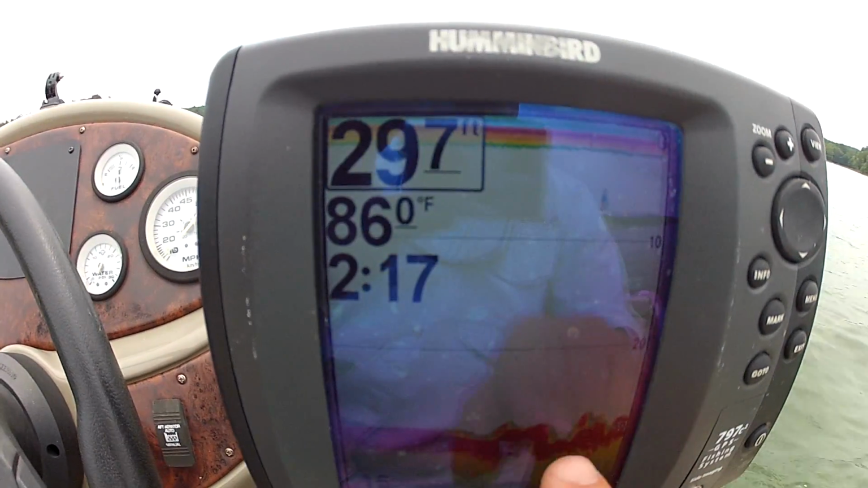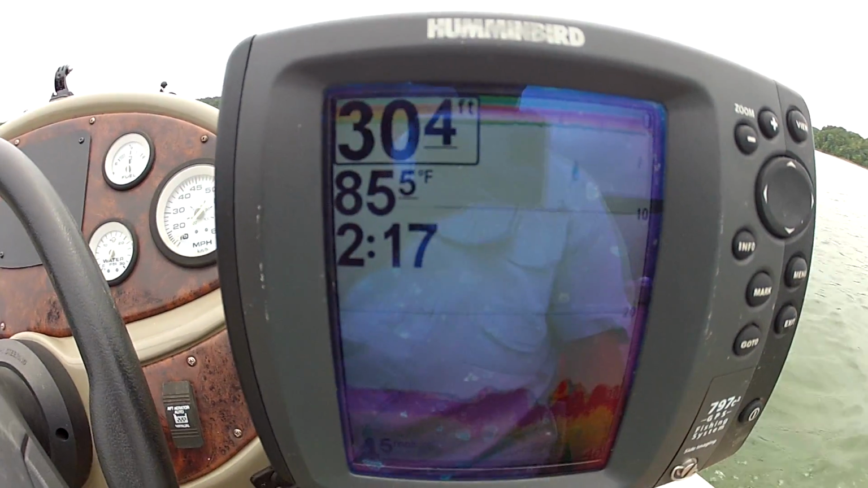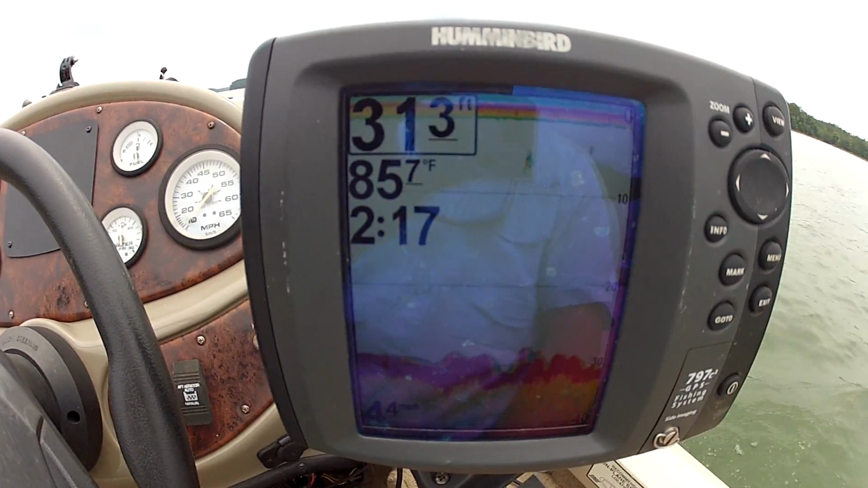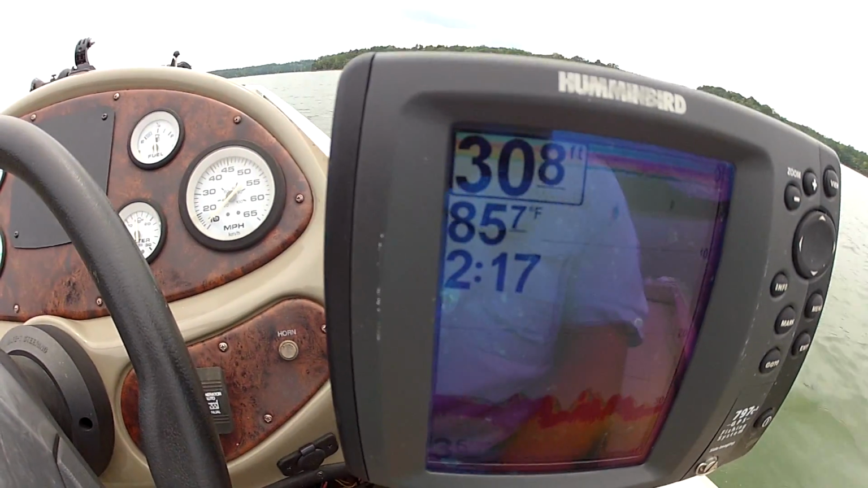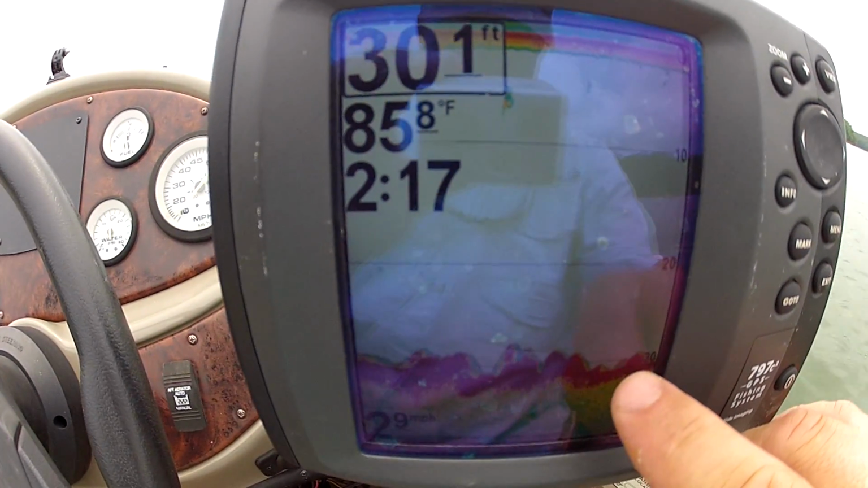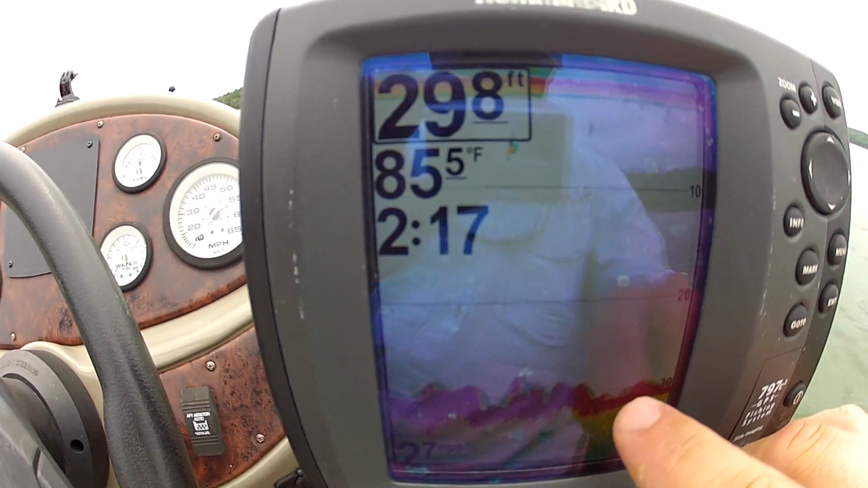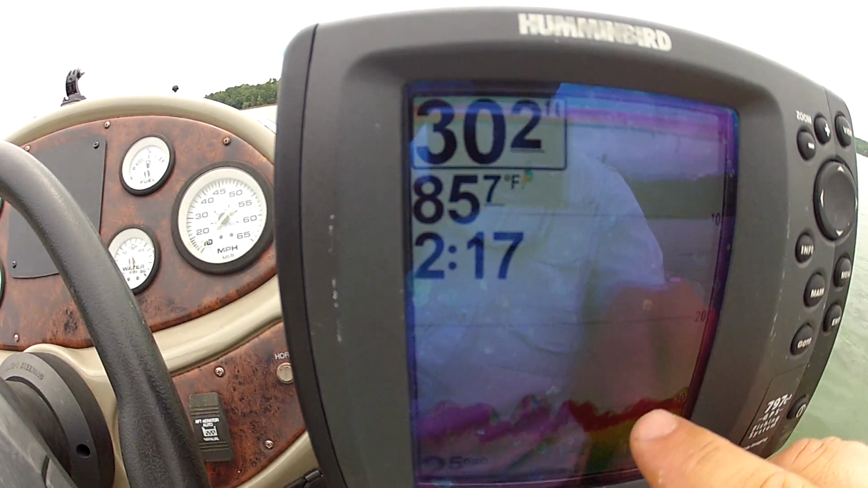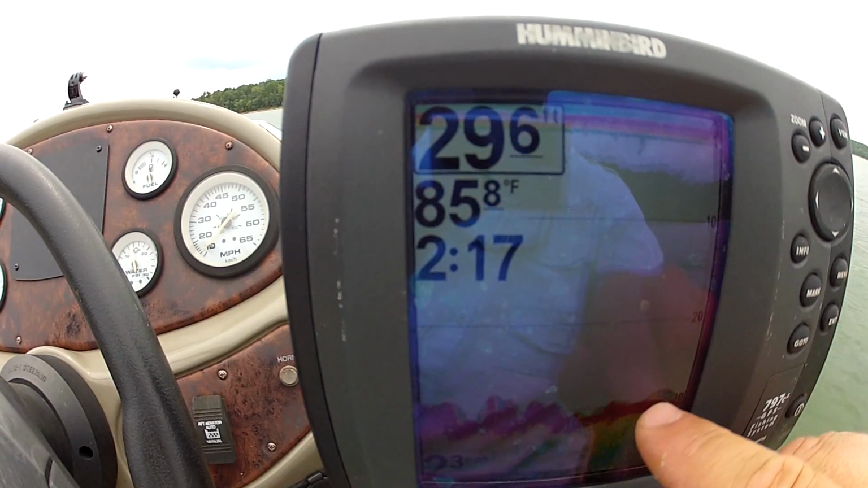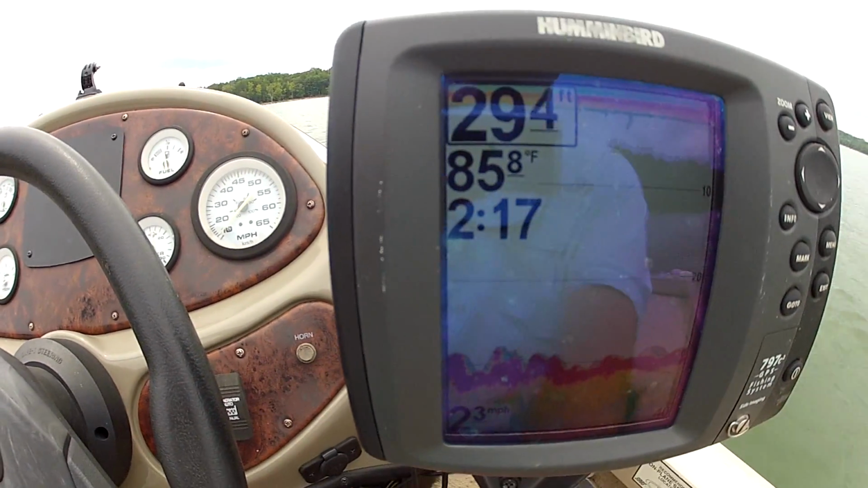All right, I want you to look, see how dark red that bottom is right there. That bottom is absolutely straight rock. It's not hard bottom, it's not anything, it's straight rock. See the big huge boulders on the bottom and things like that? This little thing right here, that's a tree laying down right there. It's just softer, not as red as the rest of it. That right there, same thing. Okay, it's a tree trunk that's laying down.